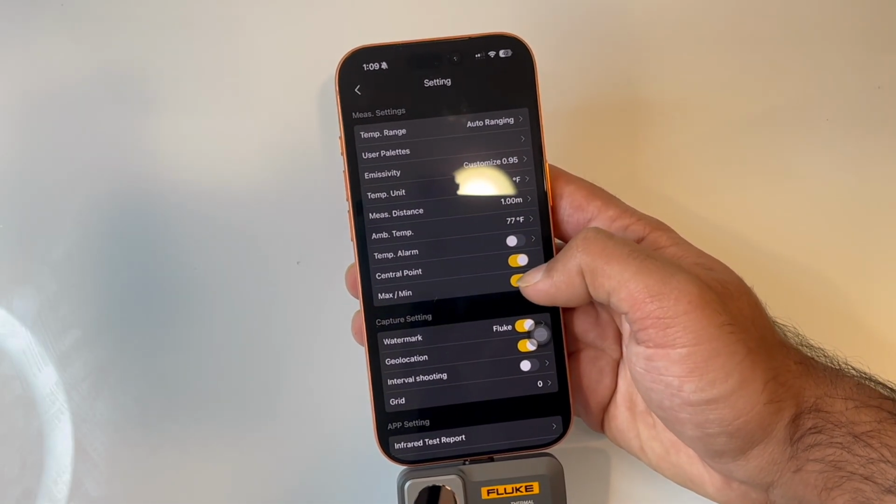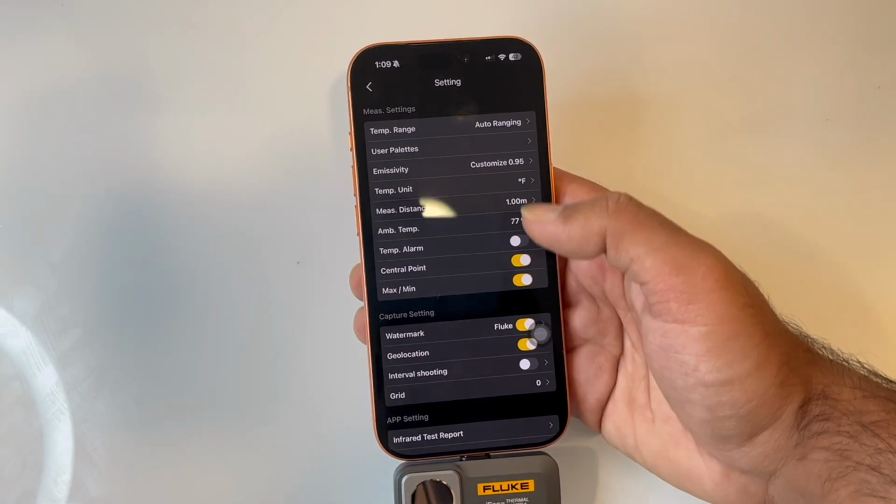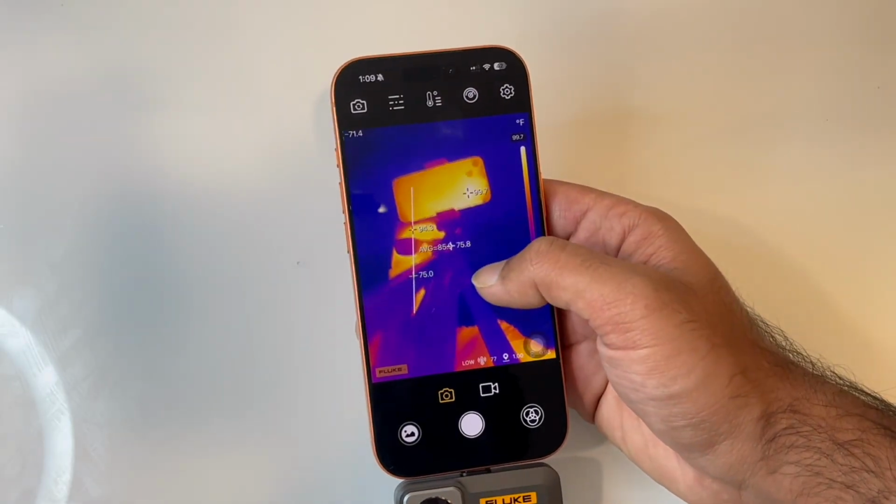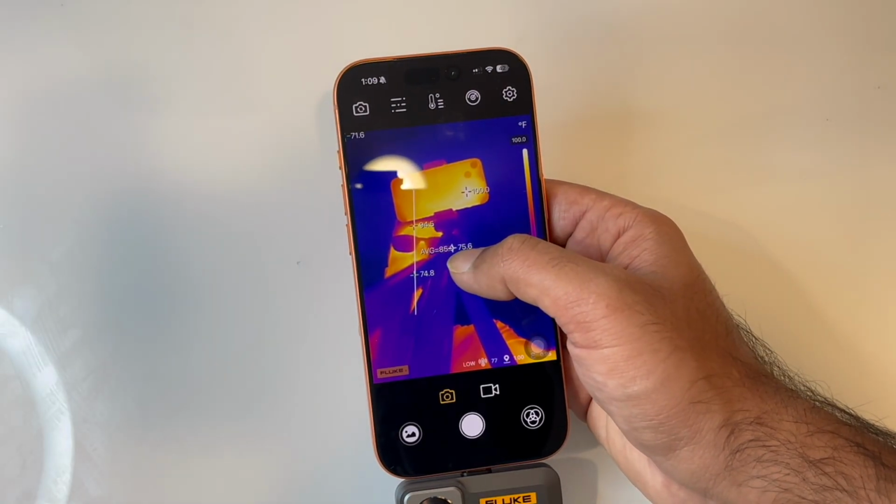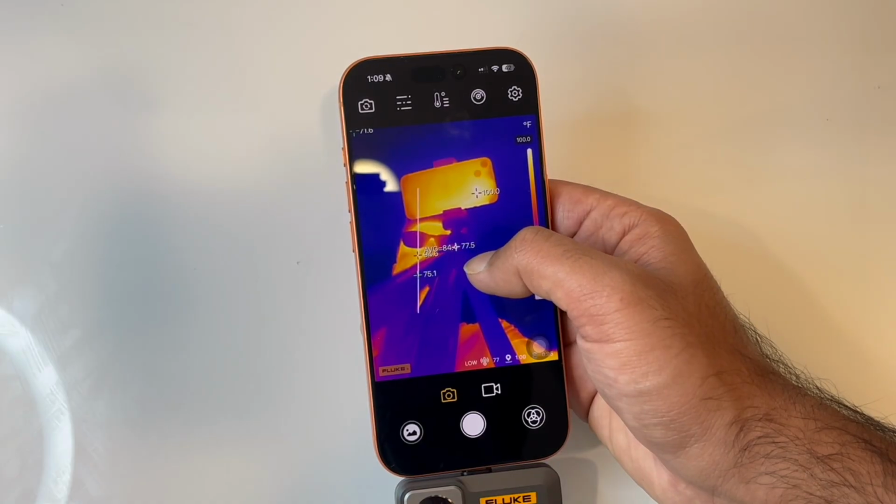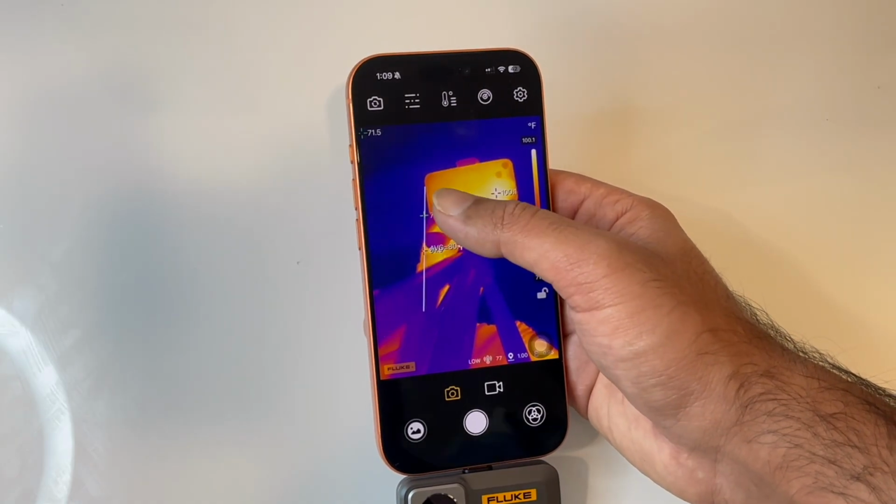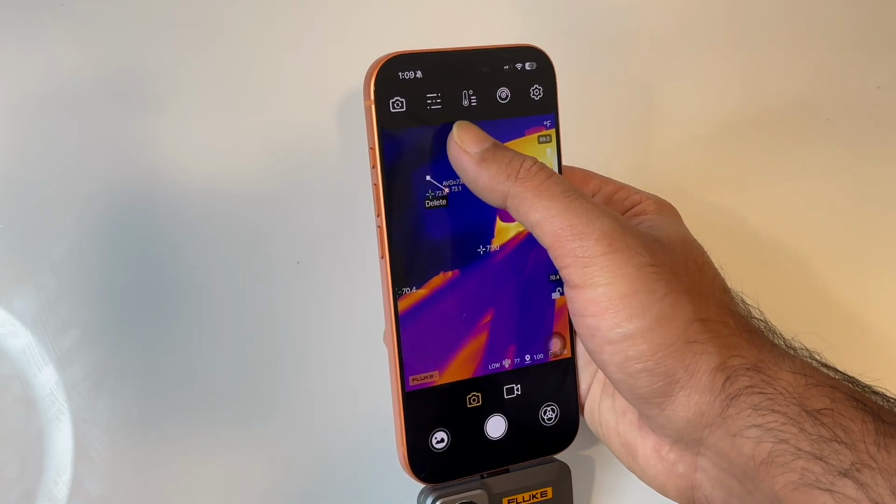I can put my maximum, minimum, and central point on. So this tells me my maximum and minimum temperature on screen, these 2 points right here, and then my central point stays here, and this is giving me my temperature at this point. And the average is for the line which we have here. You can move this line and this average will actually change.